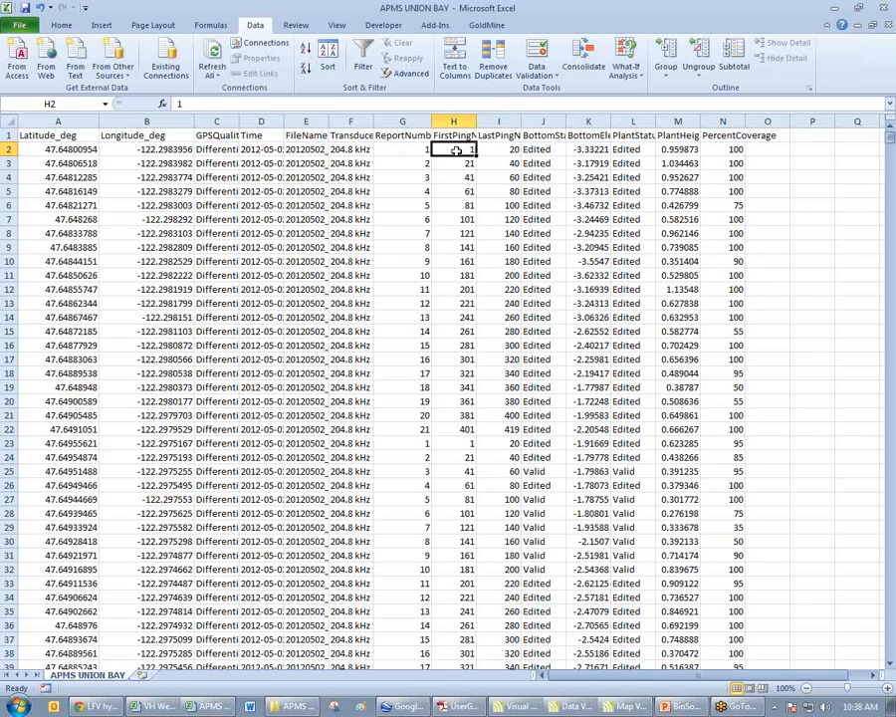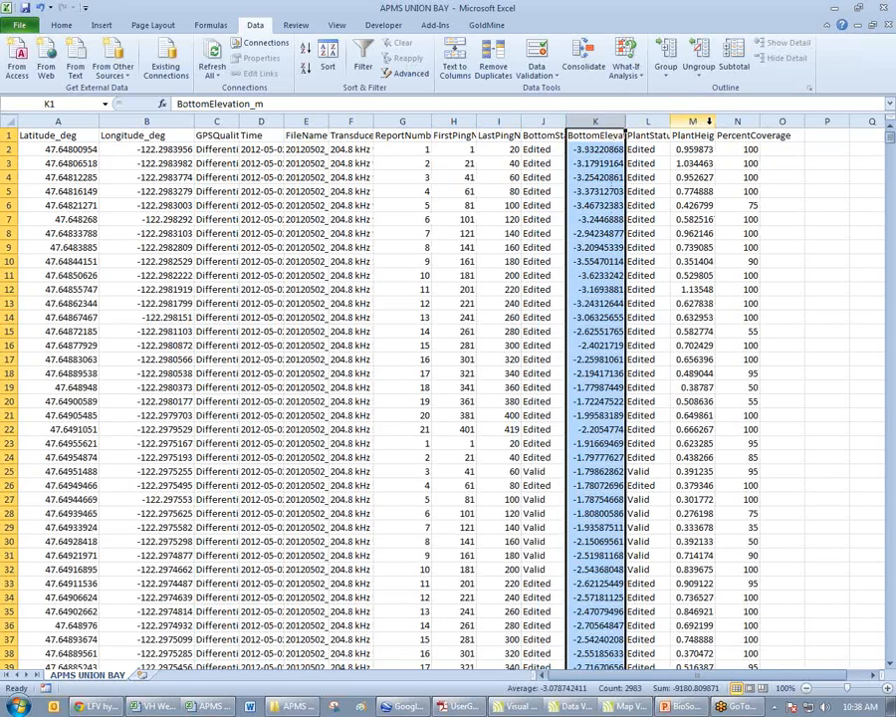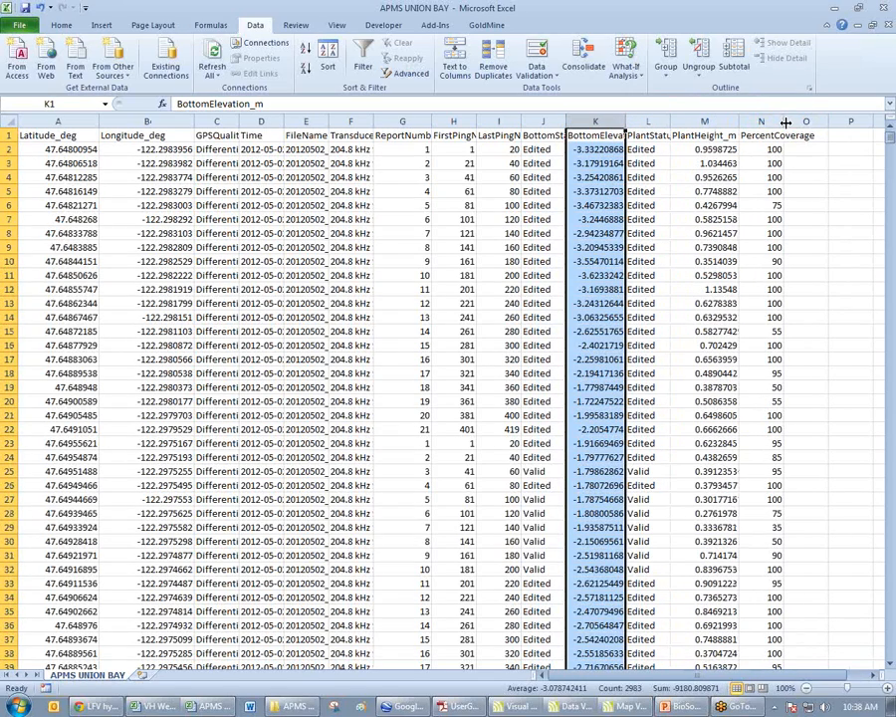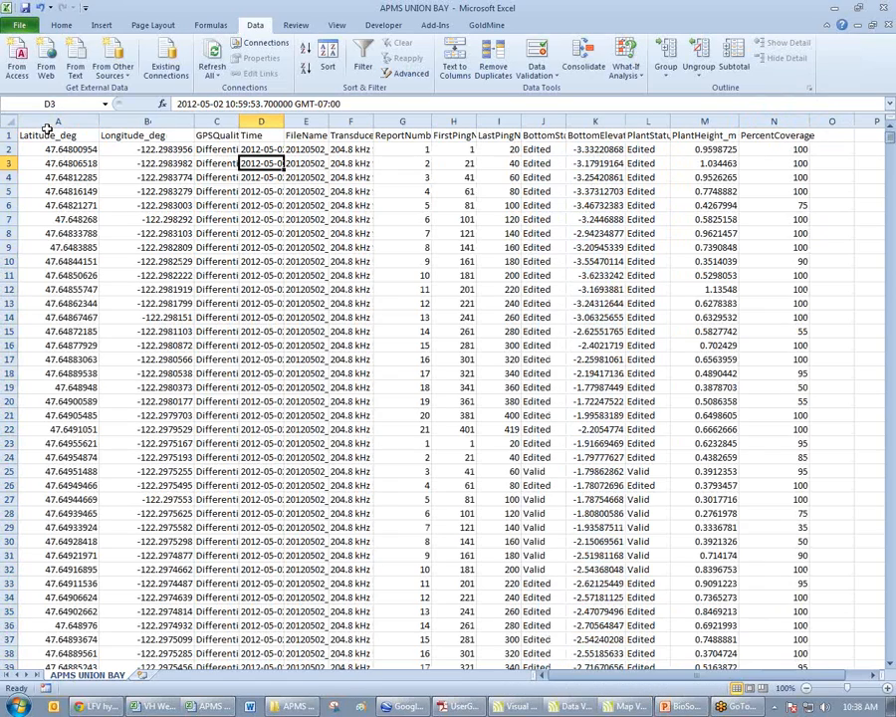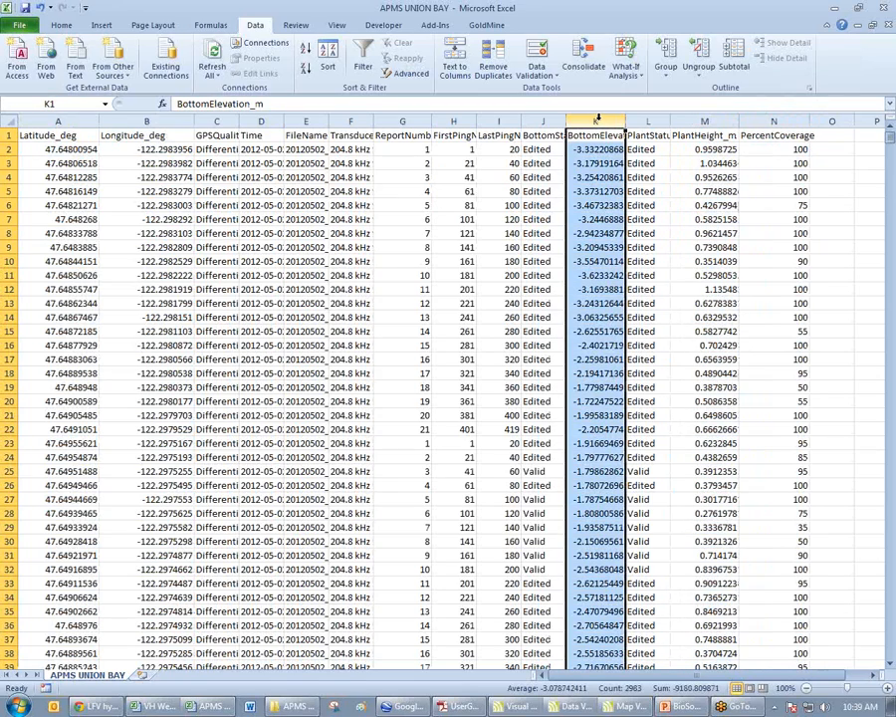But I am pinging very fast. I'm pinging maybe 5, 10 times a second. So it's okay to group a group of pings. You have to factor in the depth, the speed of the boat, all of this in order to make a selection of how many pings to group. Here is my bathymetry, which is labeled as bottom elevation in a negative value. Here's my plant height and my percent coverage. Okay? So I have georeference data, latitude, longitude, plant height, percent coverage, and depth.